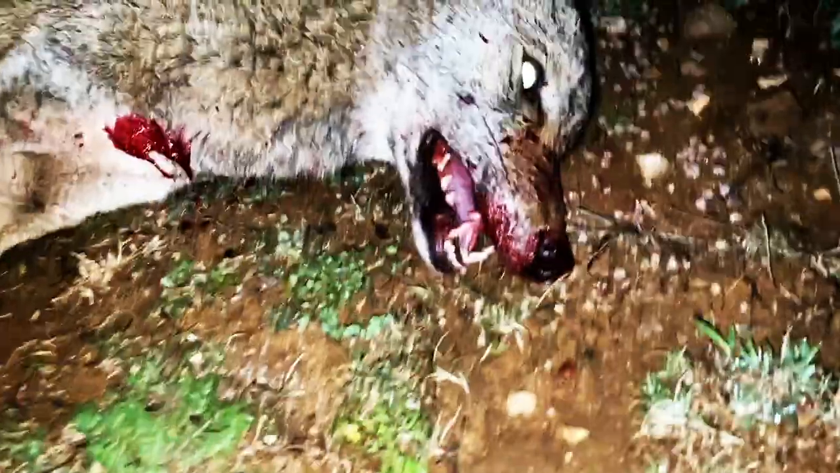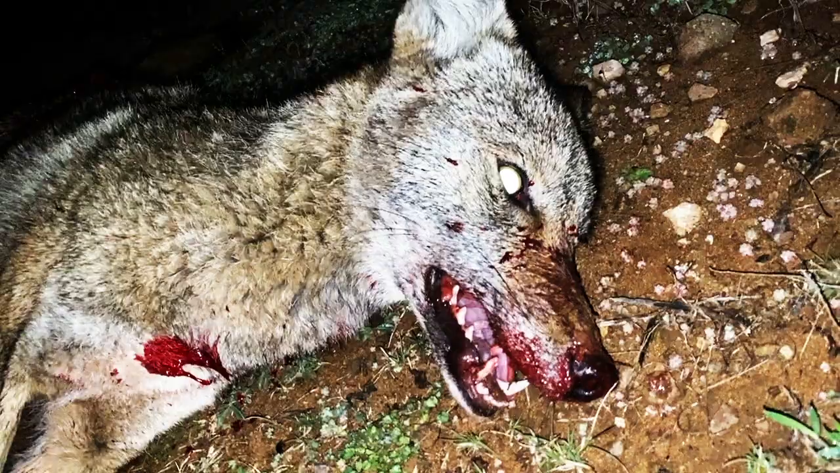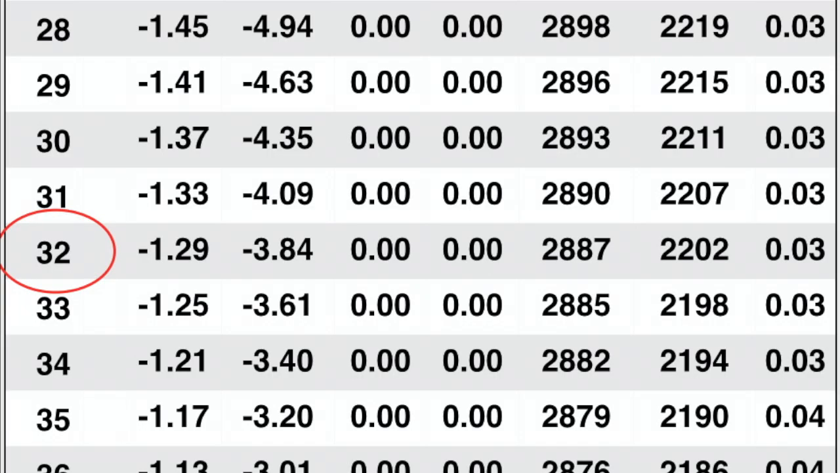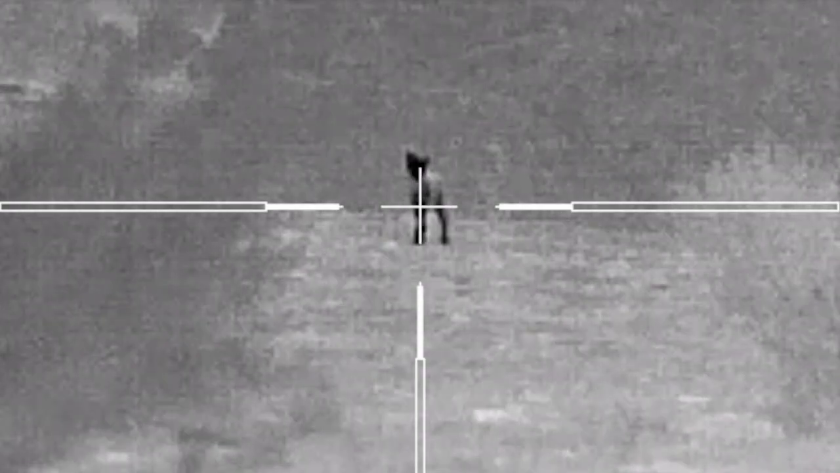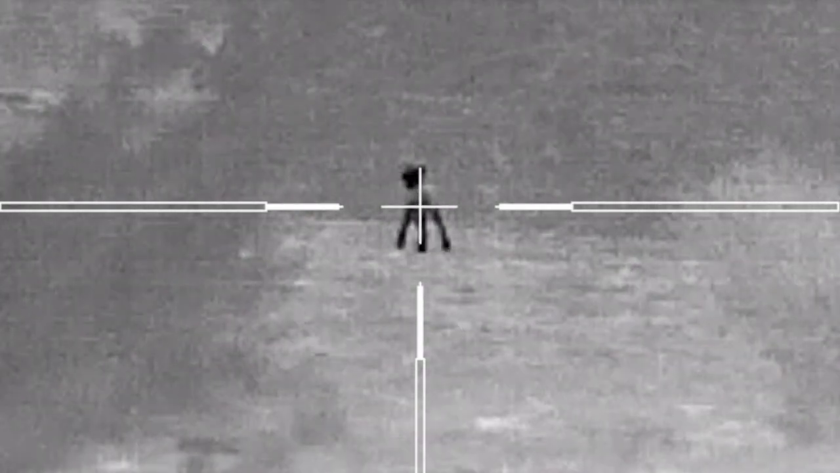At a distance of 32 yards, the 119 grain absolute hammer bullet hit this coyote at 2,885 feet per second, delivering over 2,200 foot-pounds of energy. If you watch the video in slow motion, you can literally see the coyote bubble and pop.